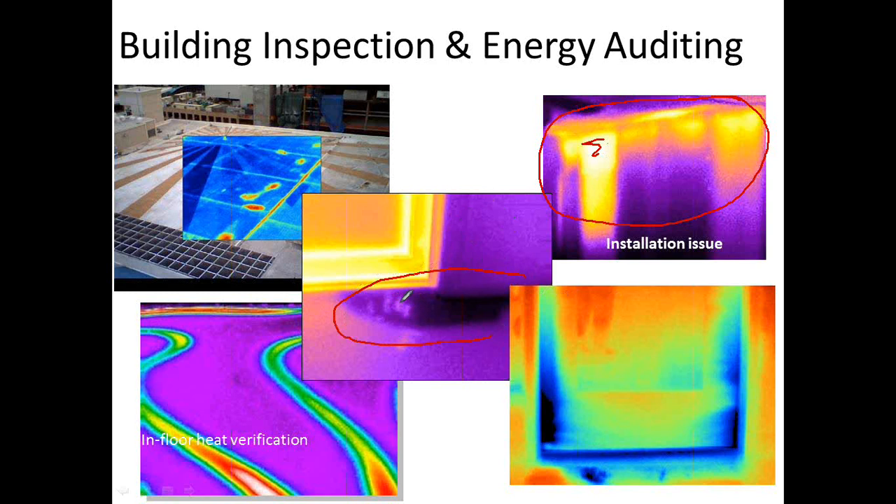In fact, these lighter spots right in here are my fingerprints touching the wall to check the integrity of the sheetrock. What was wrong here is the seal around the window had broken because the window was not installed properly. It was rubbing against it and actually wore the rubber seal gasket right off the window.